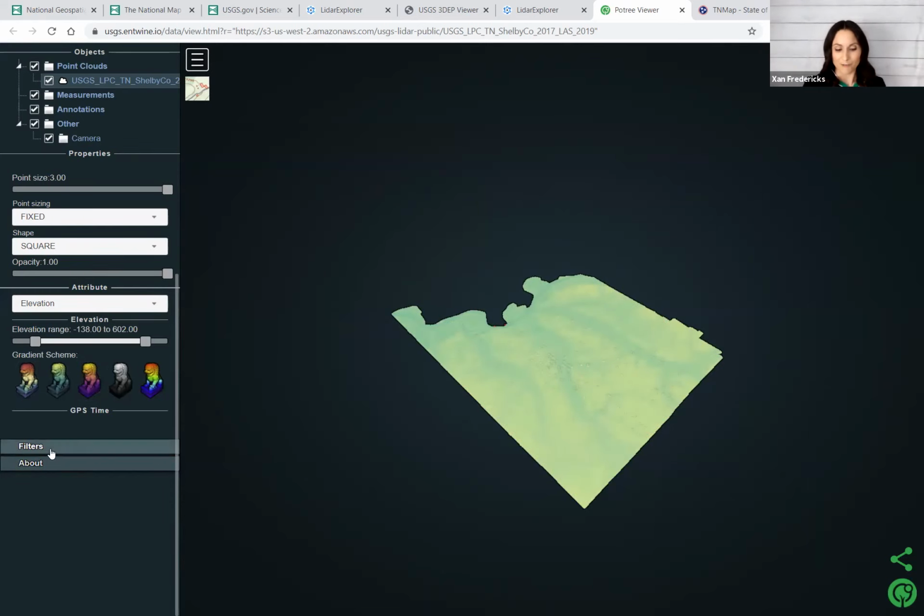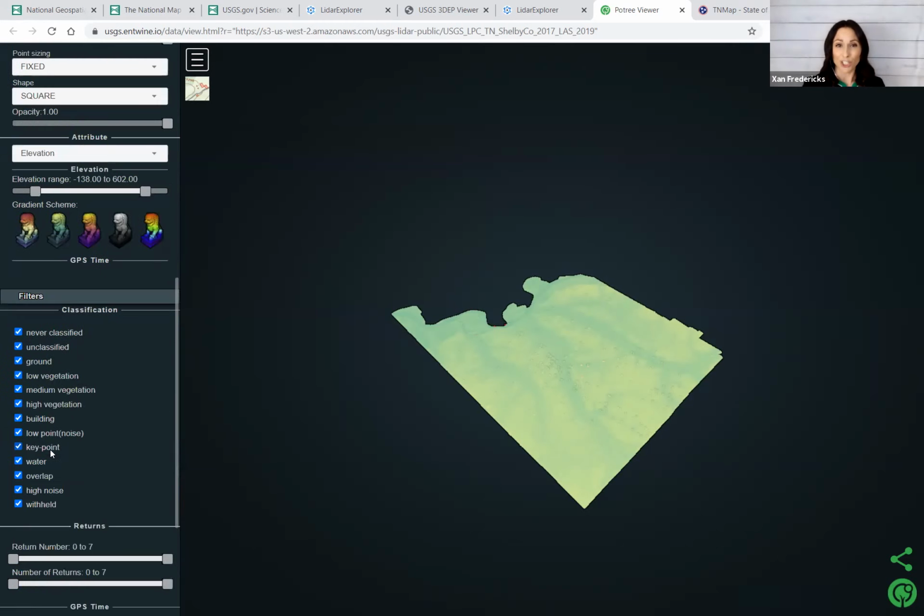Then I can come down to filters and I see that I'm looking at all the classes of the data, whether it was classed or not. So let's go ahead and turn off everything but bare earth, because I don't know about you guys, but that one I can usually do a lot with. So I'm turning off my available filters. And this is what's nice to see if the data is going to be of use to you.